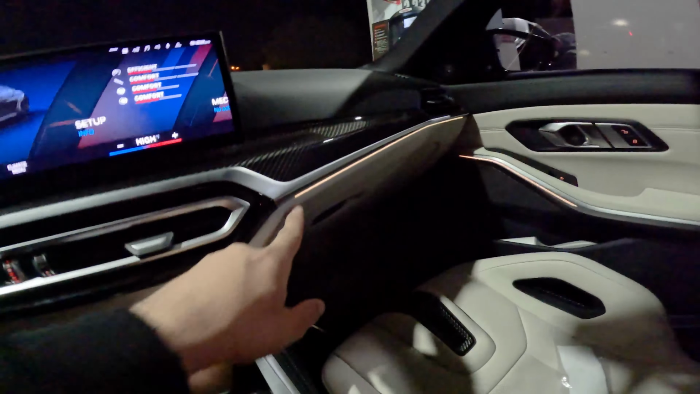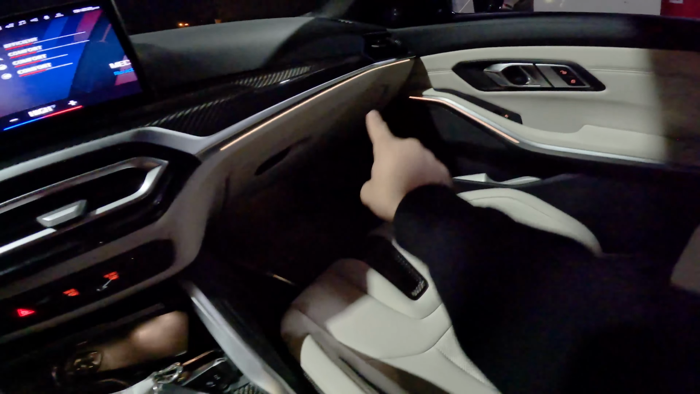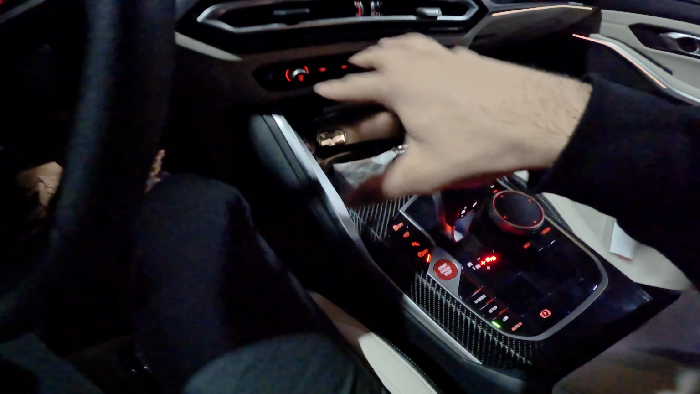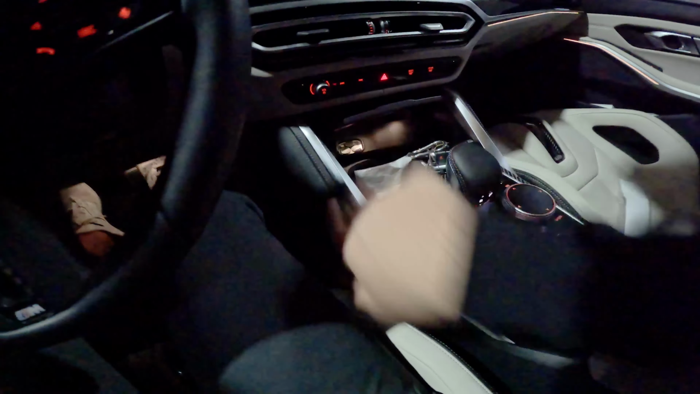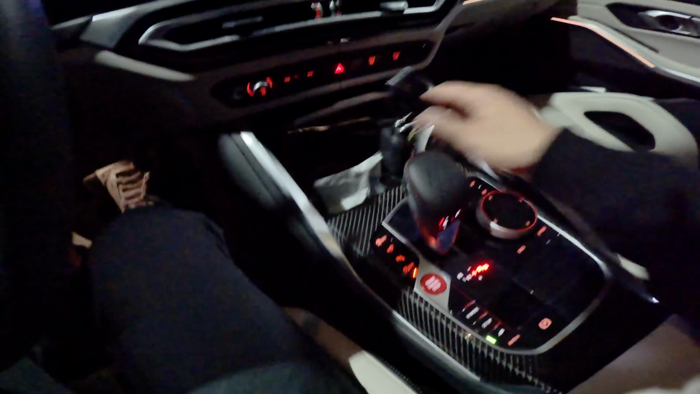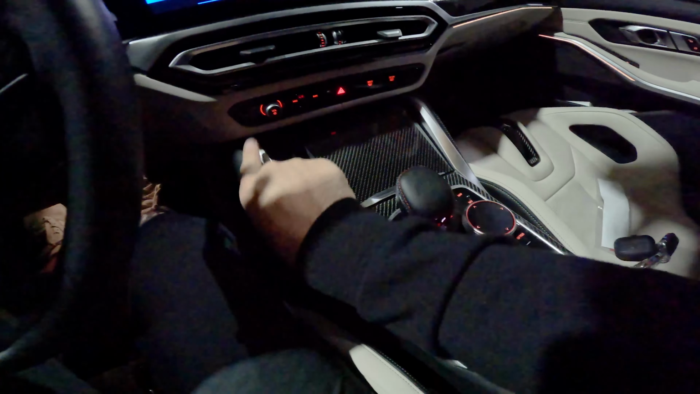Ever since I did the yellow DRLs, by the way, I've been doing the yellow ambient lighting. Something I actually do want to get is the ambient lighting that goes right over here, because I feel like this feels a little empty. In terms of ambient lighting, if this thing's closed, which I can't close because of the keys, there's really no ambient lighting here. So I kind of want to get that piece, but we'll see. We have time to figure it out.